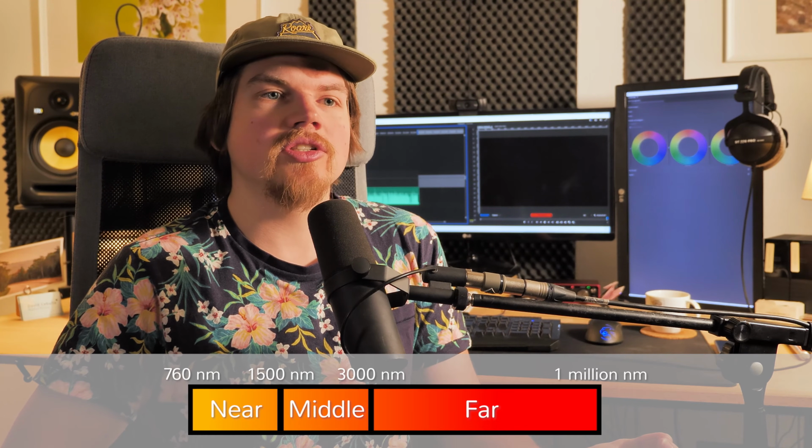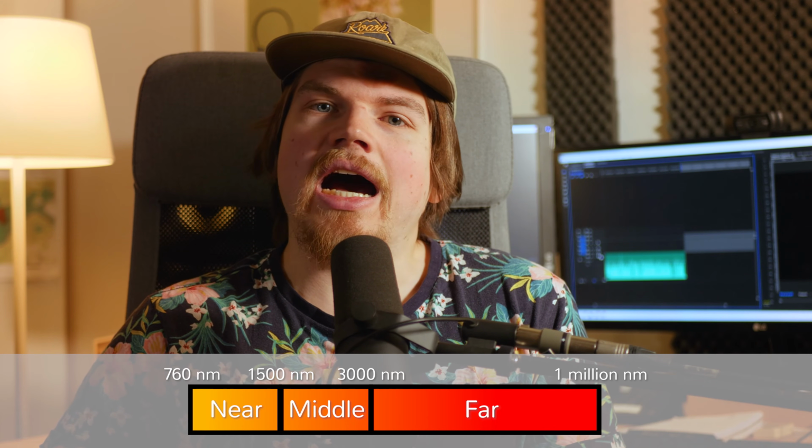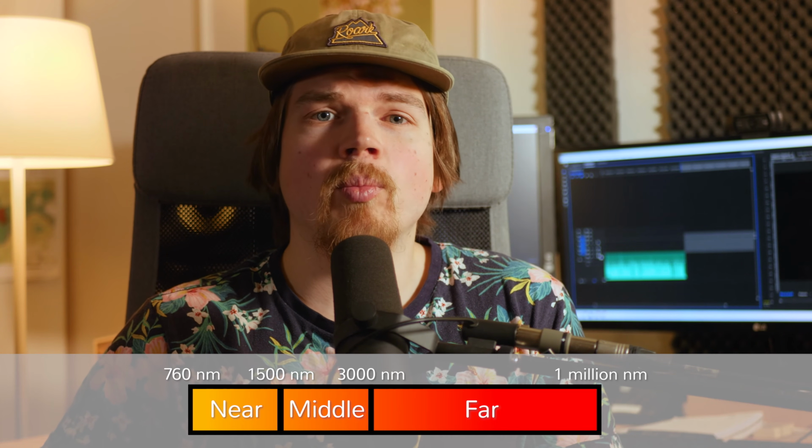So let's come to the last one, the thermal cameras or mid to far infrared cameras. Thermal, thermographic or mid-far infrared cameras create an image using infrared light in the wavelength from 1000 nanometers to about 14,000 nanometers. Generally speaking, the higher an object's temperature, the more infrared radiation is emitted.